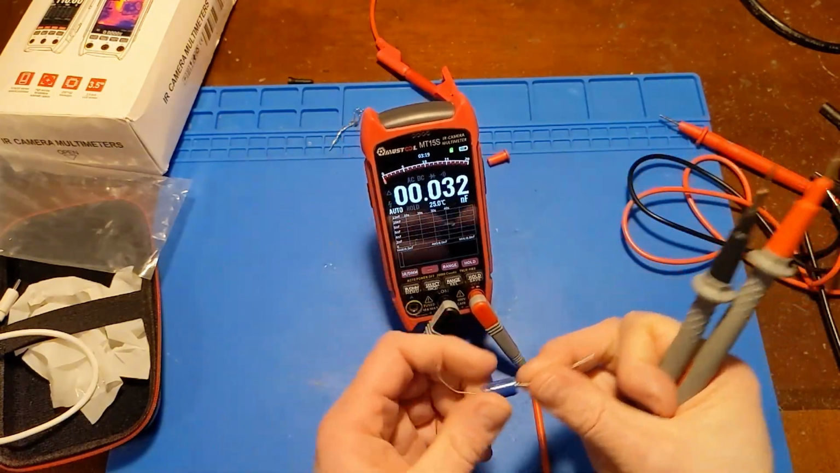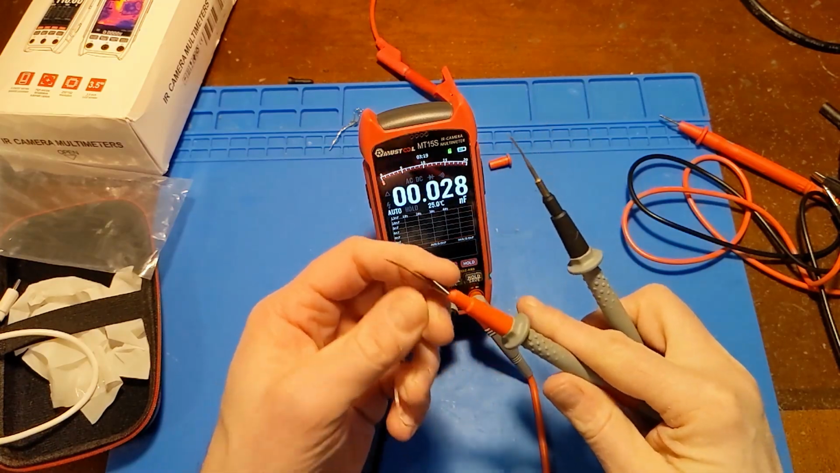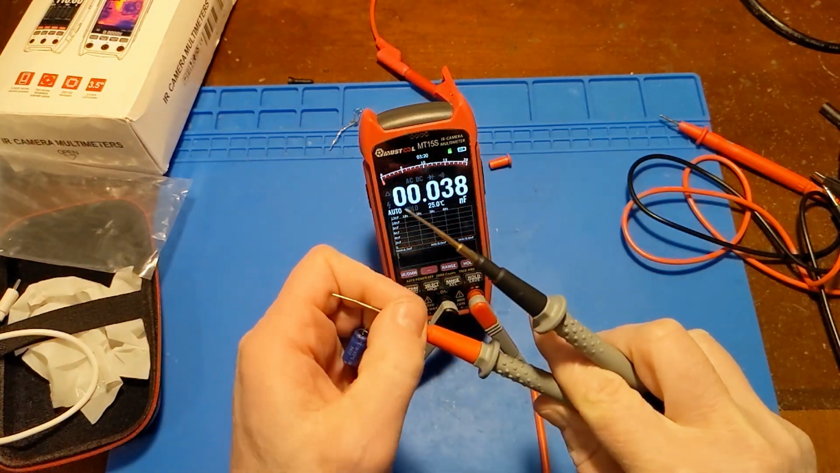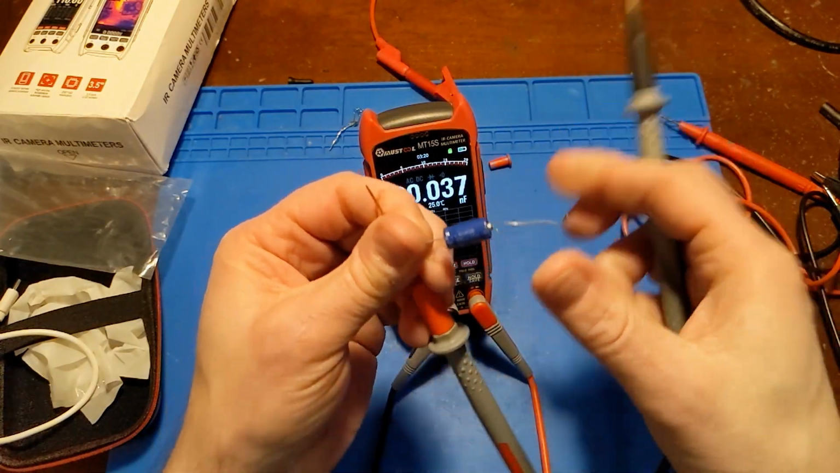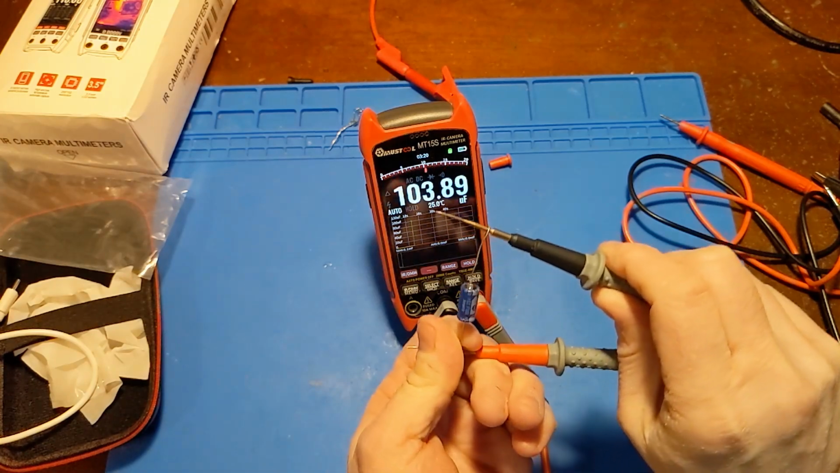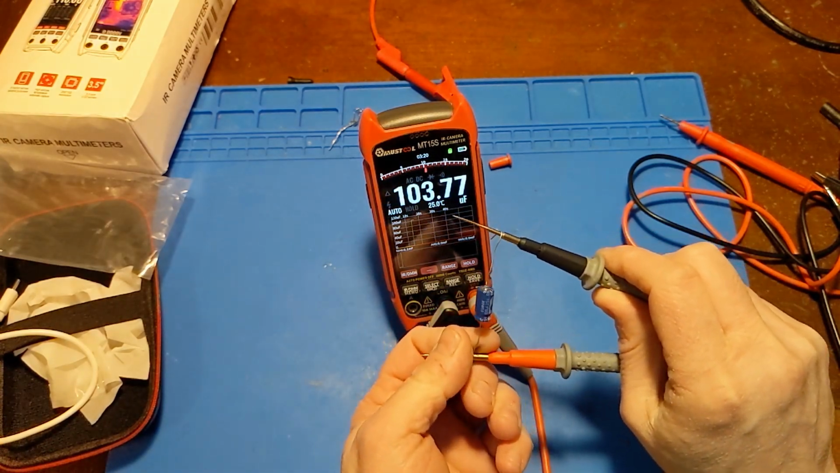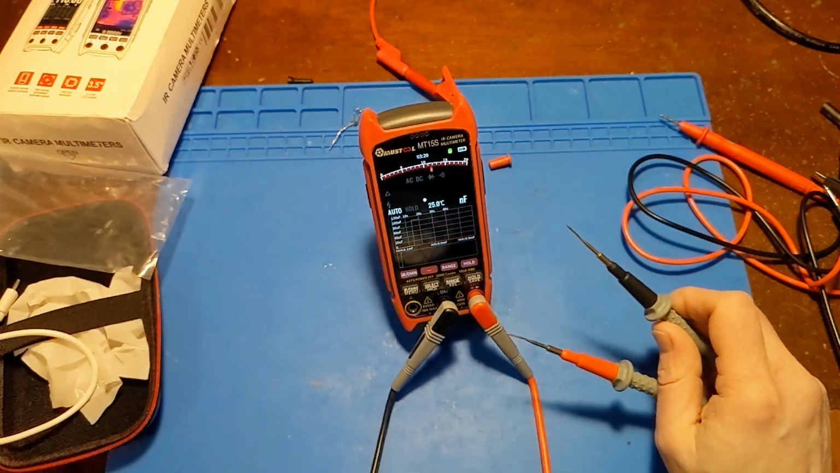There's a capacitor. I'll try to do the polarity correct this time. That should be positive. This should be negative. This should meter as 100 microfarads. I'm not going to touch the lead to affect the capacitance. Yeah, there we go. 103-ish microfarads. It does what it's supposed to do. Looks good.